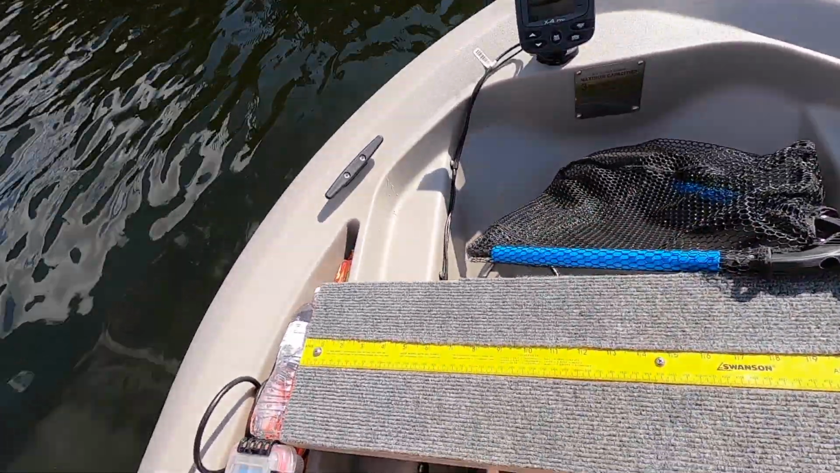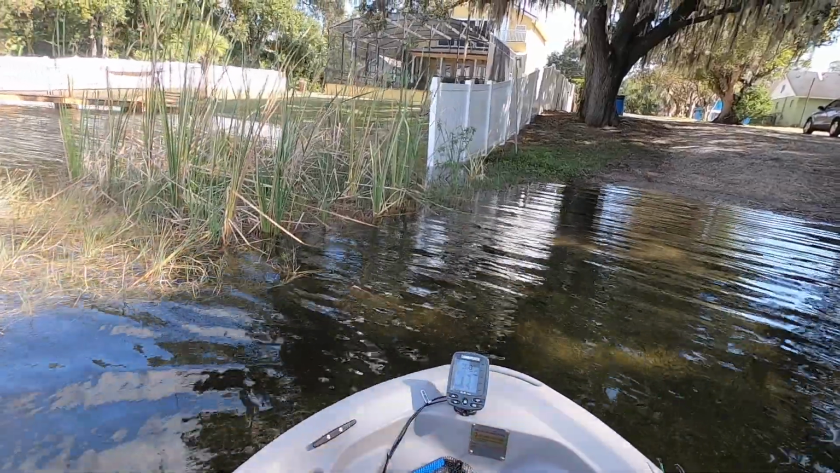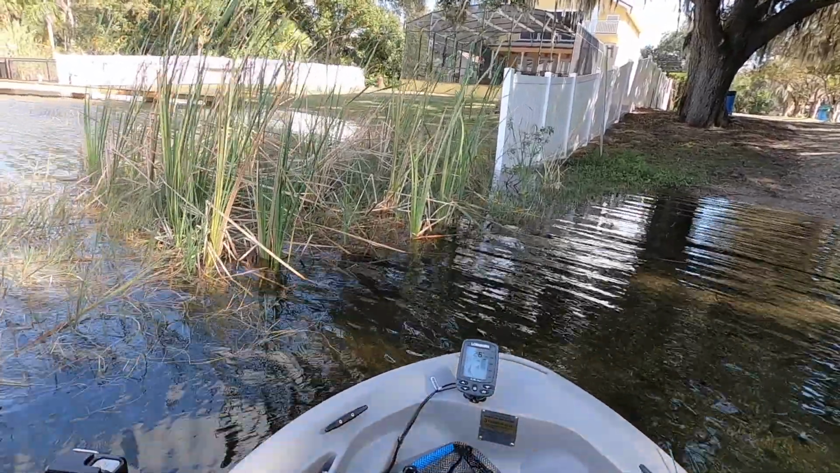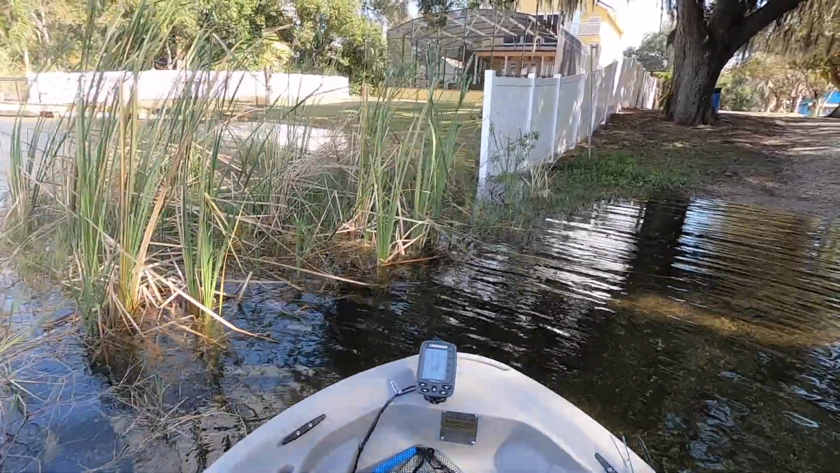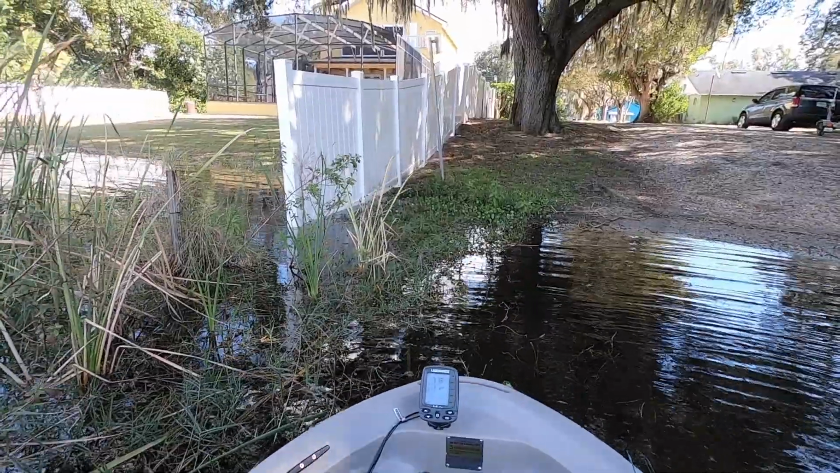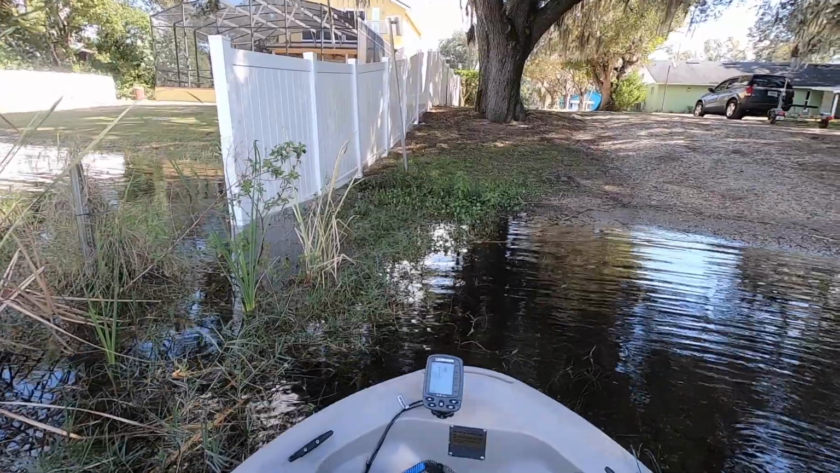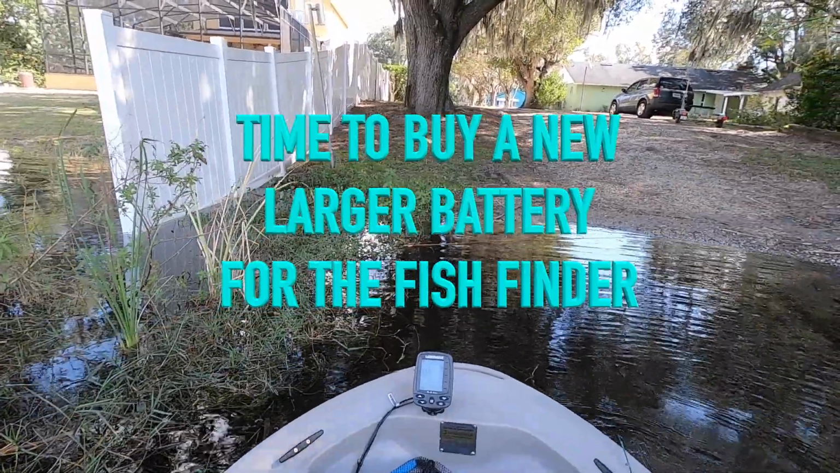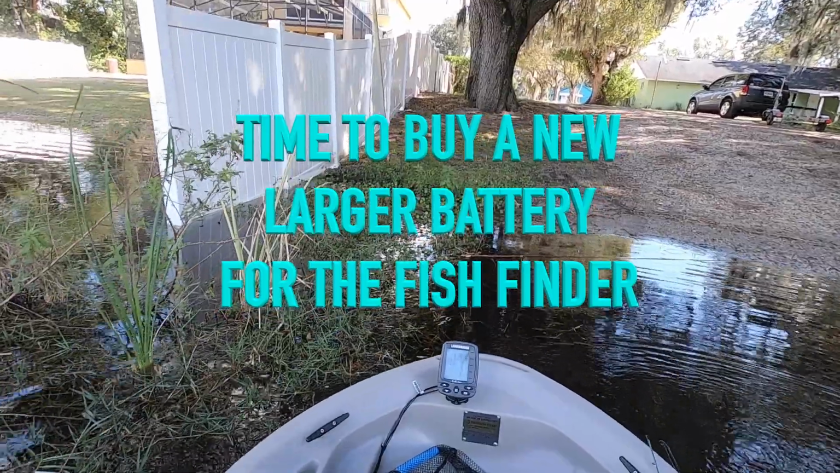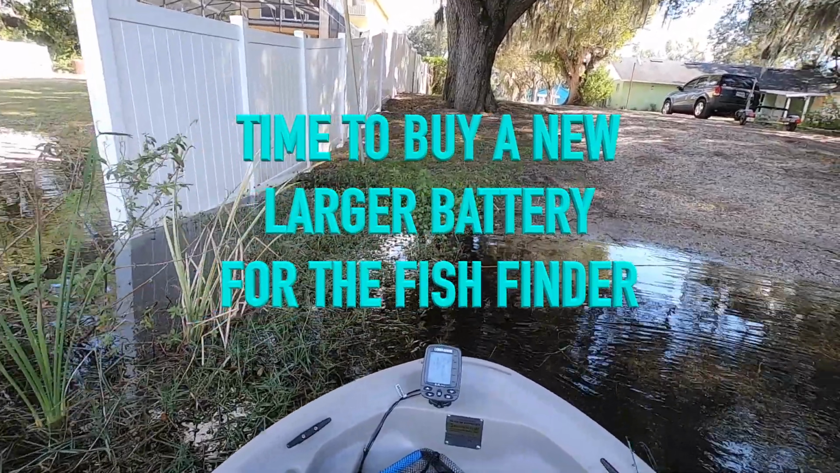Famous last words. Well, that means that I got 10.3 volts left. I see minnows in here. Yeah, I've always seen minnows in here, but I have a feeling I need to buy a different battery because we left the house at 9 o'clock, so probably maybe 10-ish by the time we get the boat in the water. It's 12:30-ish.